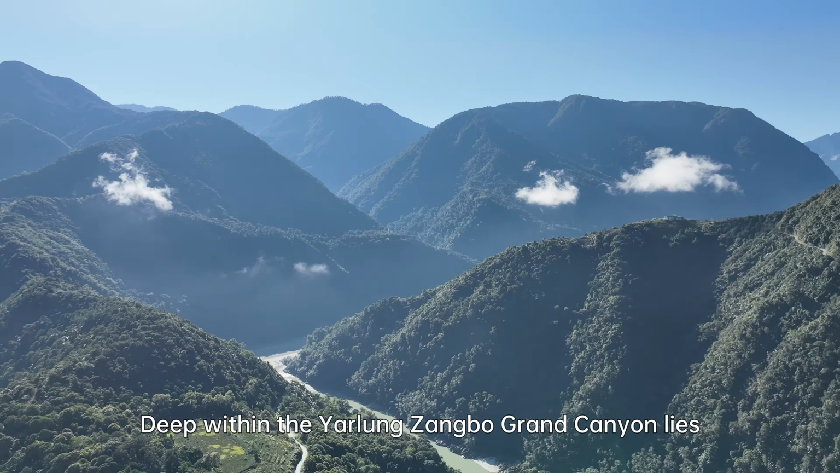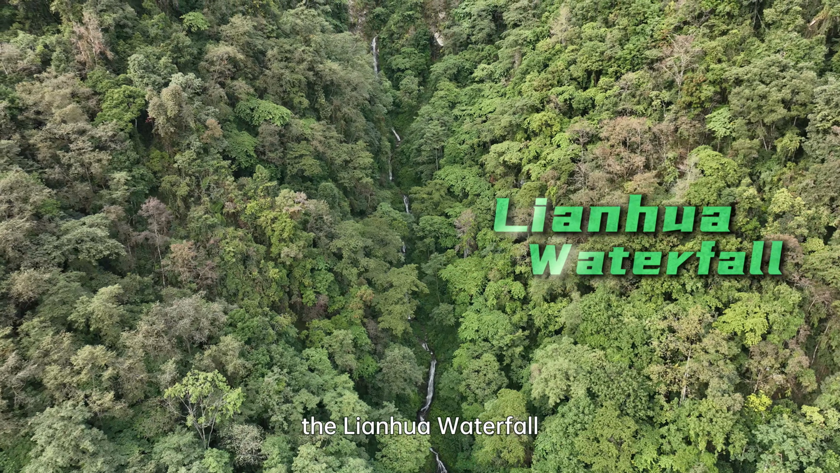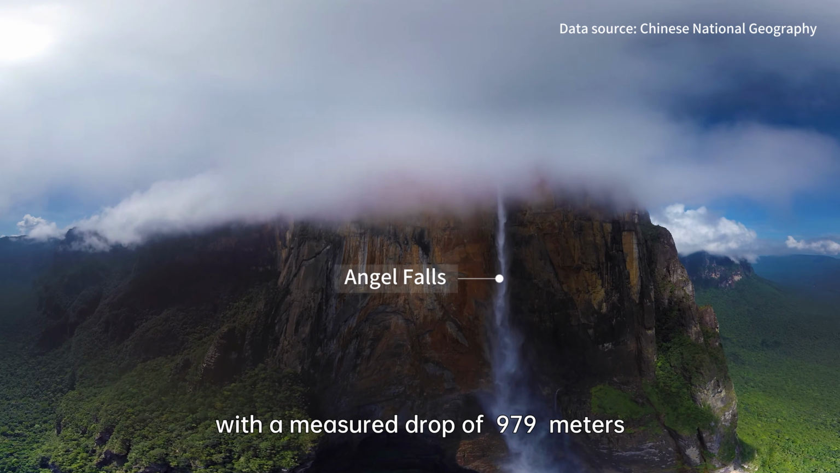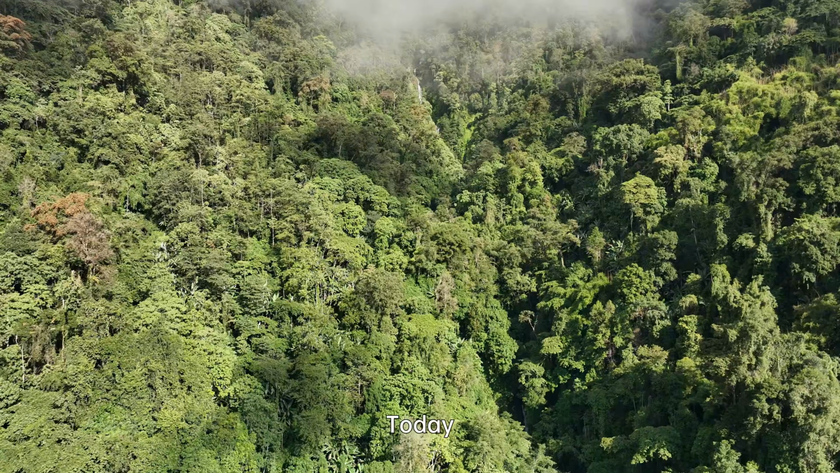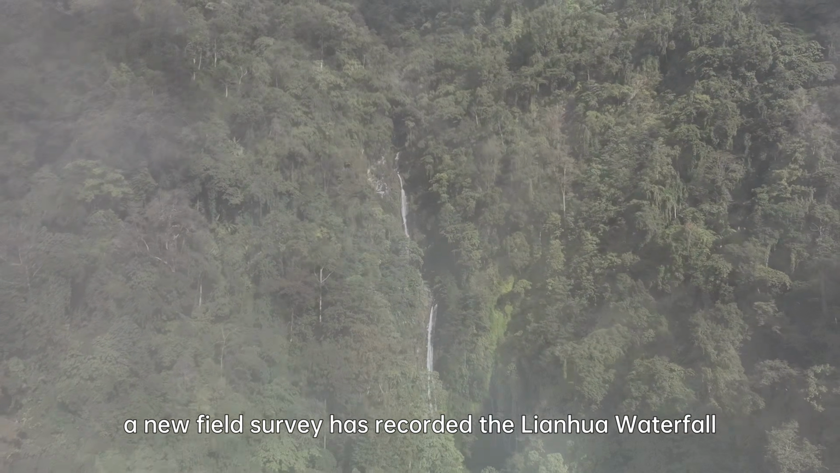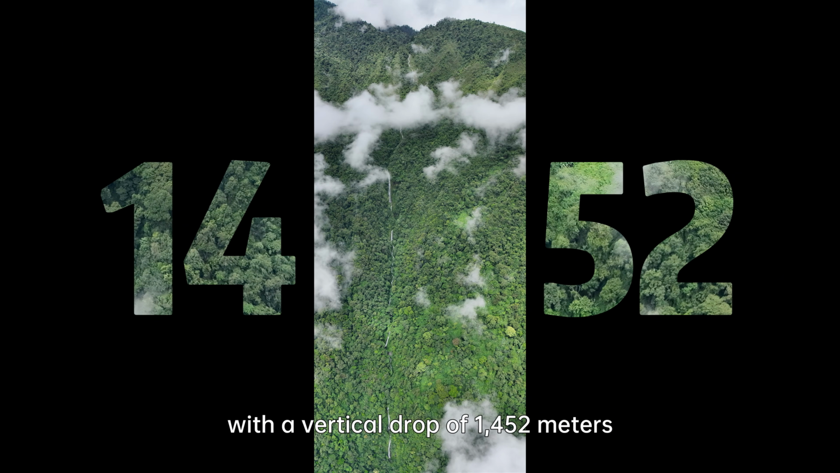Deep within the Yarlung Zangbo Grand Canyon lies one of Earth's most extraordinary natural wonders, the Lianhua Waterfall. For decades, Angel Falls, with a measured drop of 979 meters, has been widely recognized as the world's highest waterfall. Today, according to Li Cheng from the Xizijiang Ecological Conservation Center, a new field survey has recorded the Lianhua Waterfall with a vertical drop of 1,452 meters.